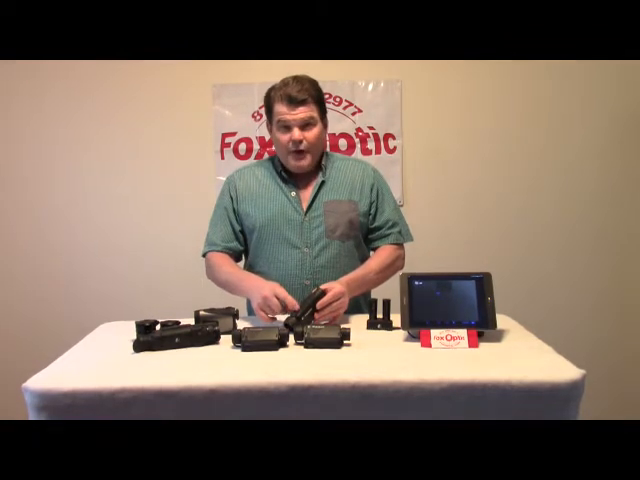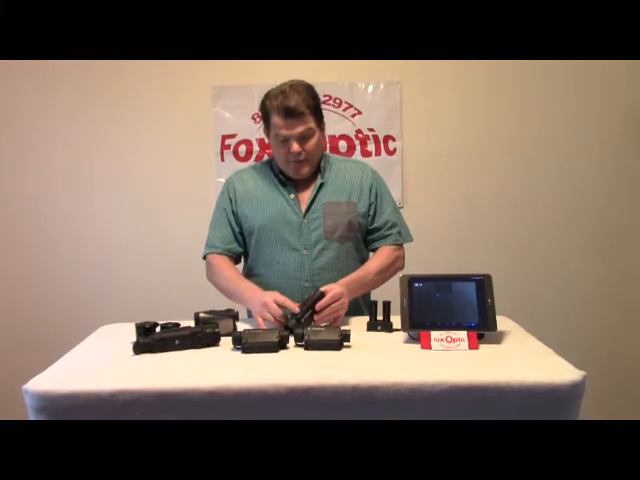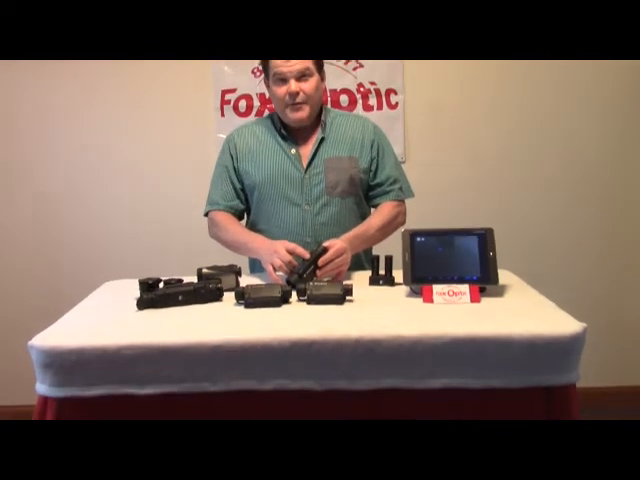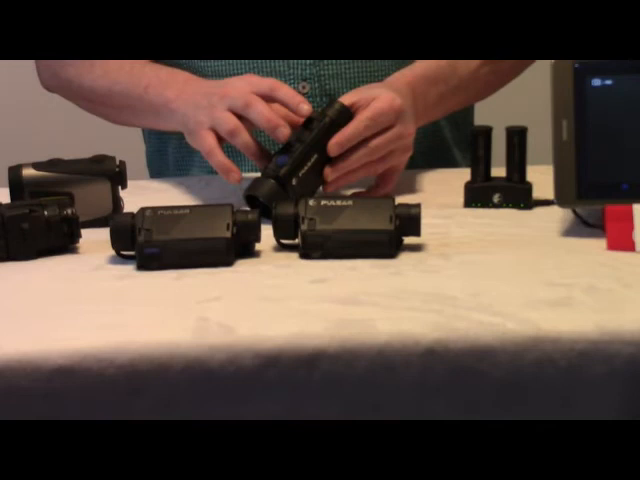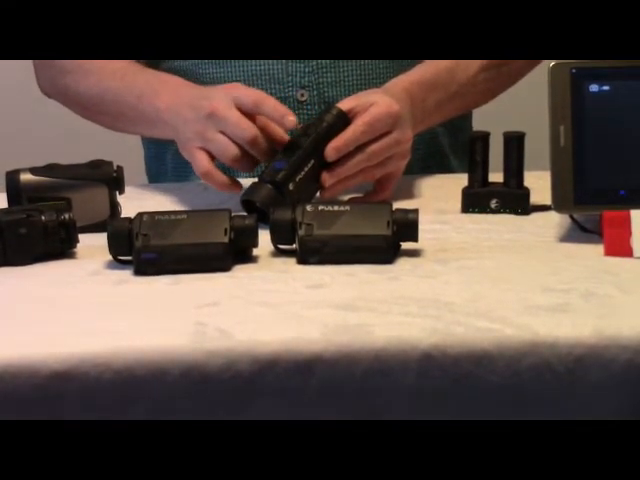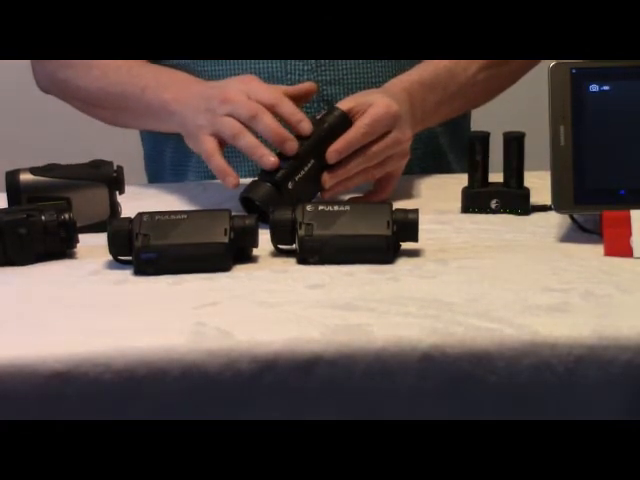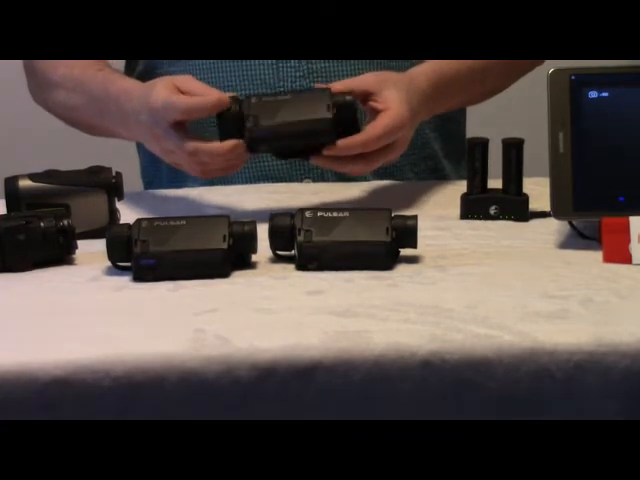You have the power button, which will allow you to put it into sleep mode. The power button will also allow you to perform your nuke functions. Again, this button here is going to be your menu button for most practical instances, and then up, down to toggle between menu options, and then short taps to select. I'm not going to get real deep into detail on that in this video. We'll do that later on in another video.